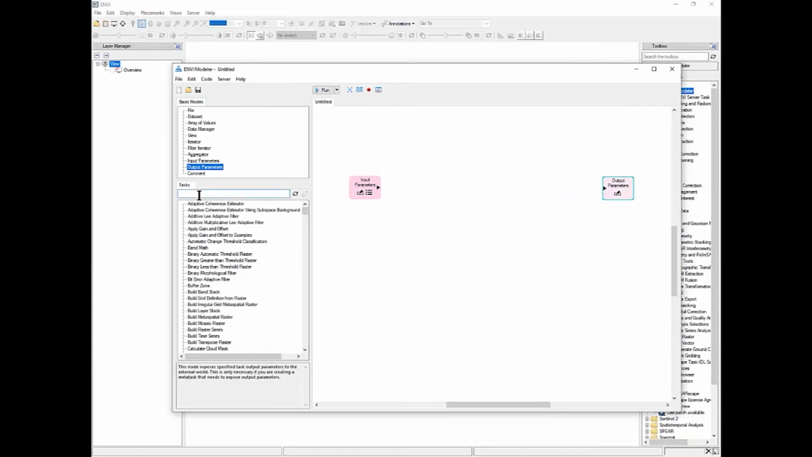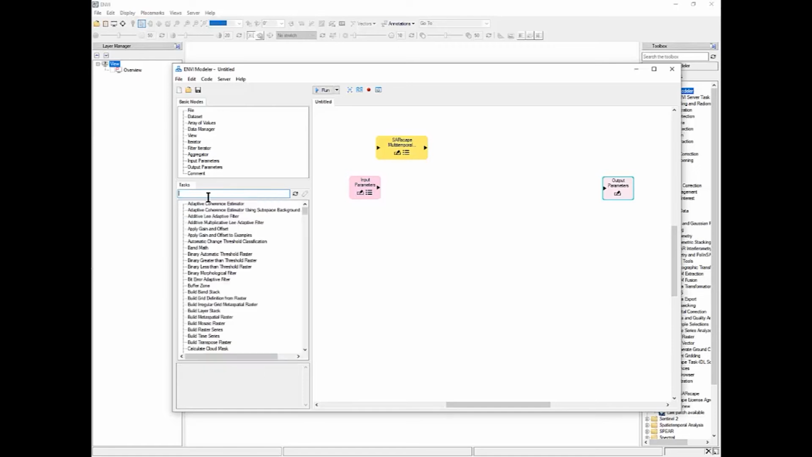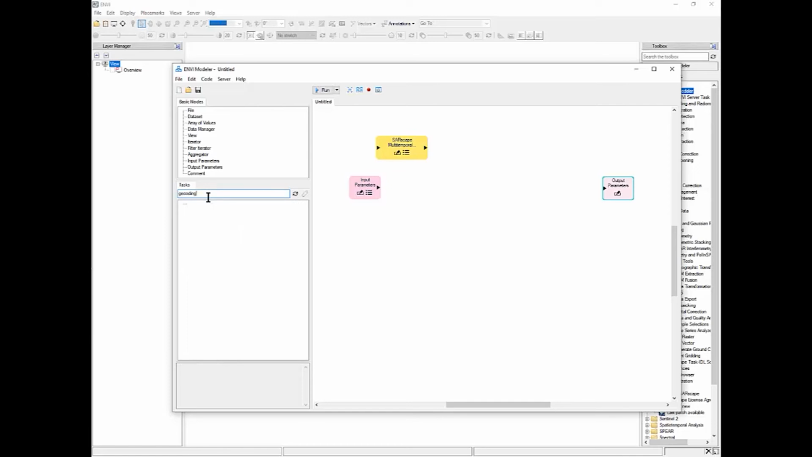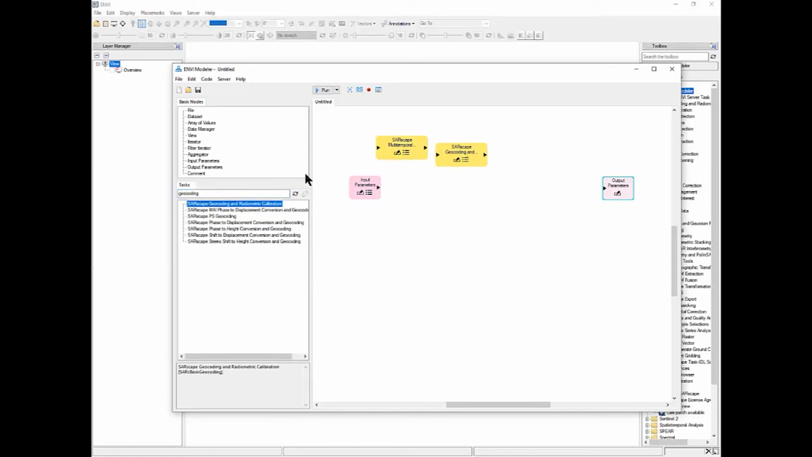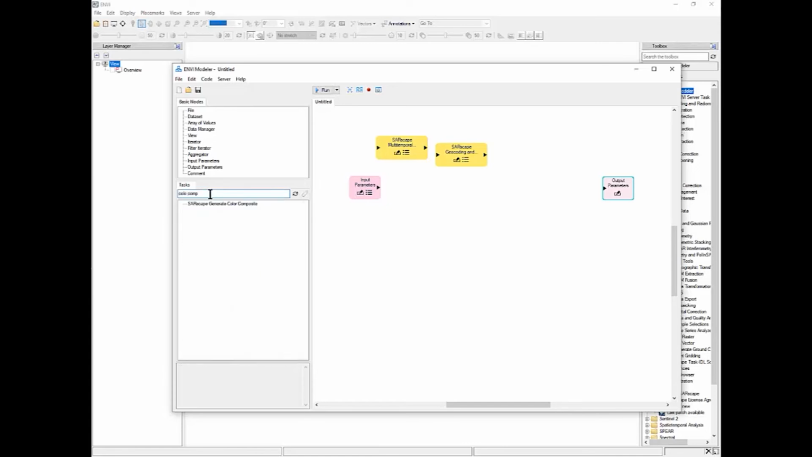Then we add the real processing tasks: multi-temporal coherence generation, geocoding, color composite.